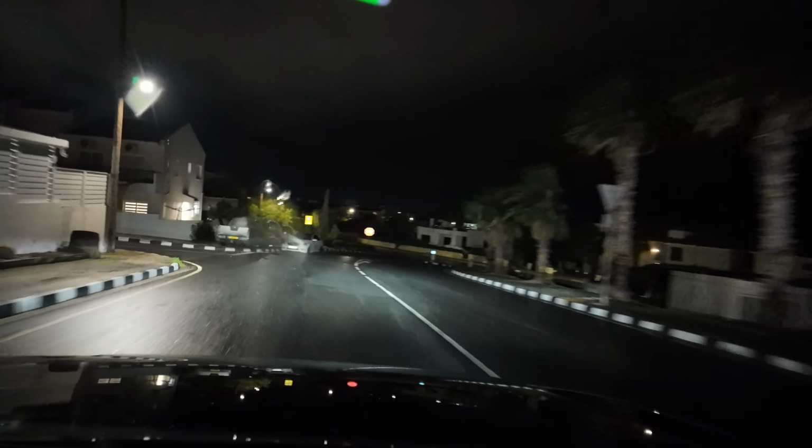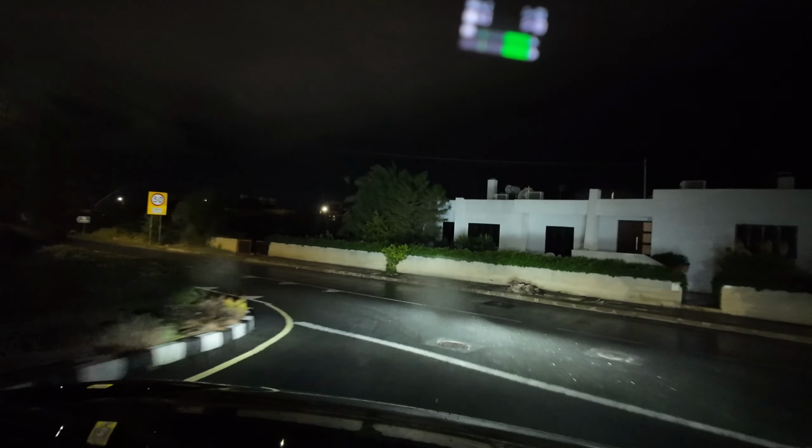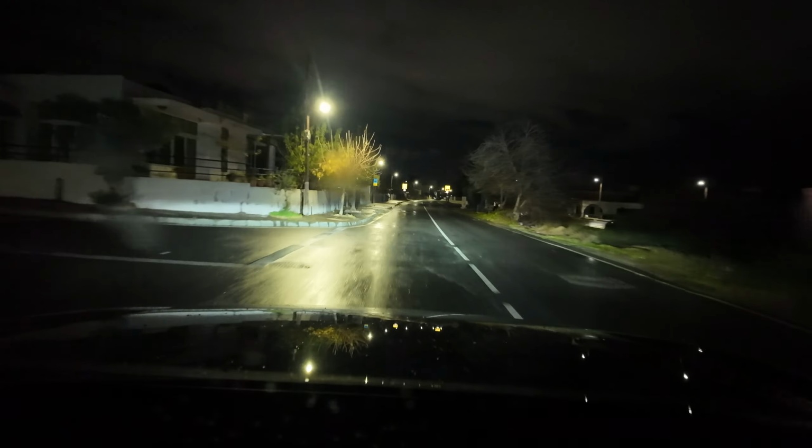Let's take a left, and let's take another left, shall we? And then we're going to take a right, and we're going to work our way down towards Kissonaga. This is Ember, by the way, as it tells you on the sign there. Let's keep going. Now we take a right.